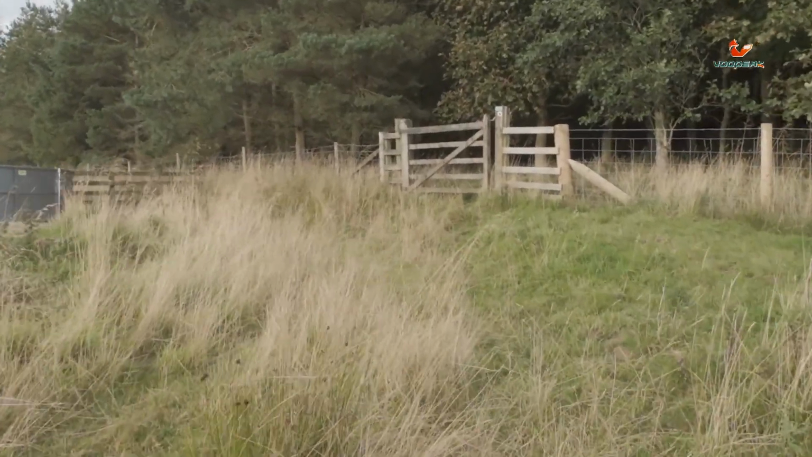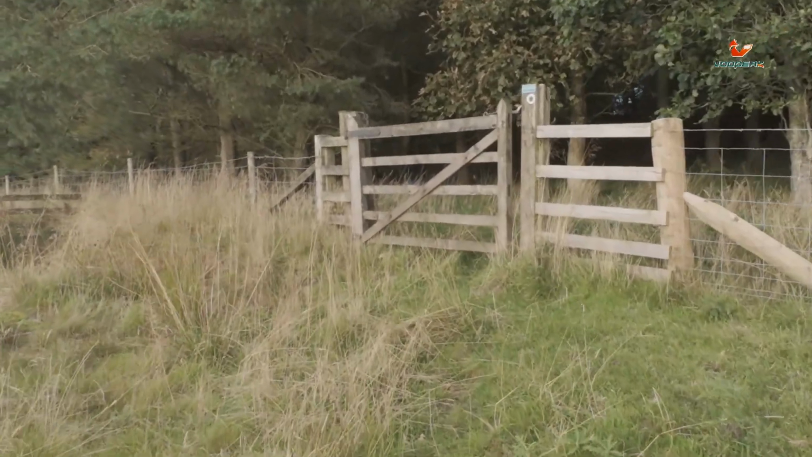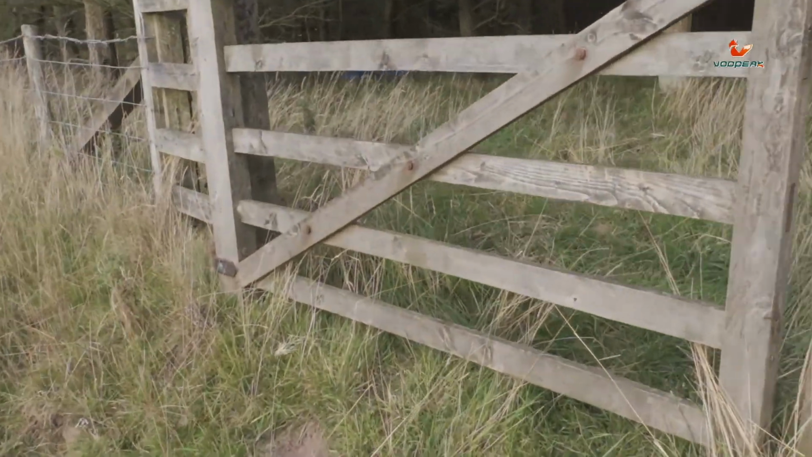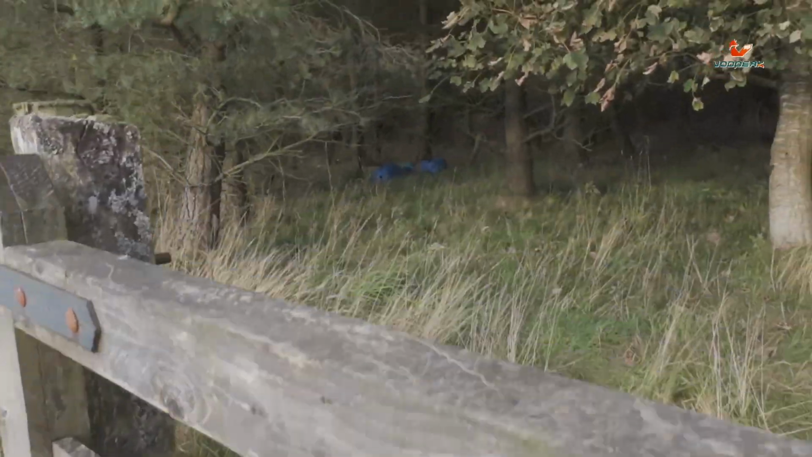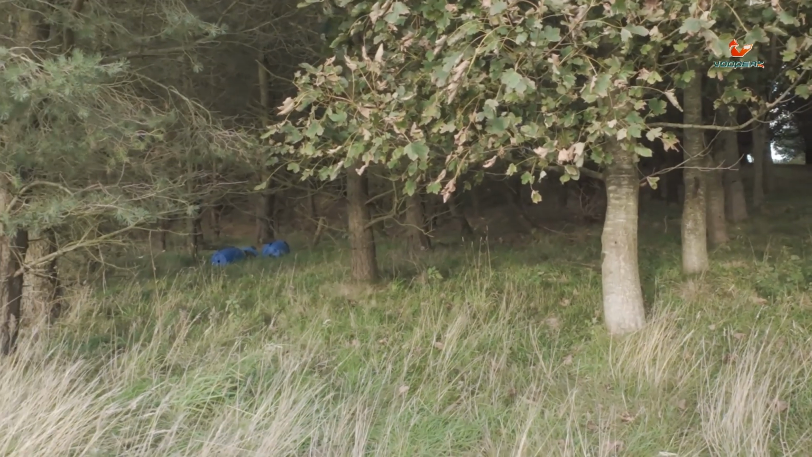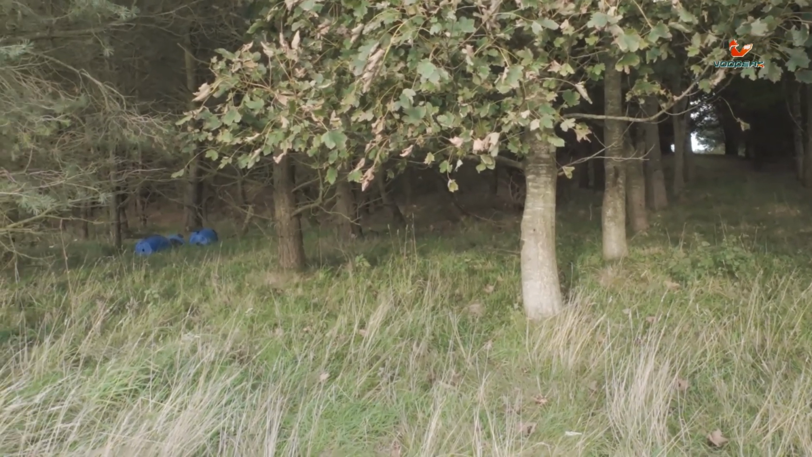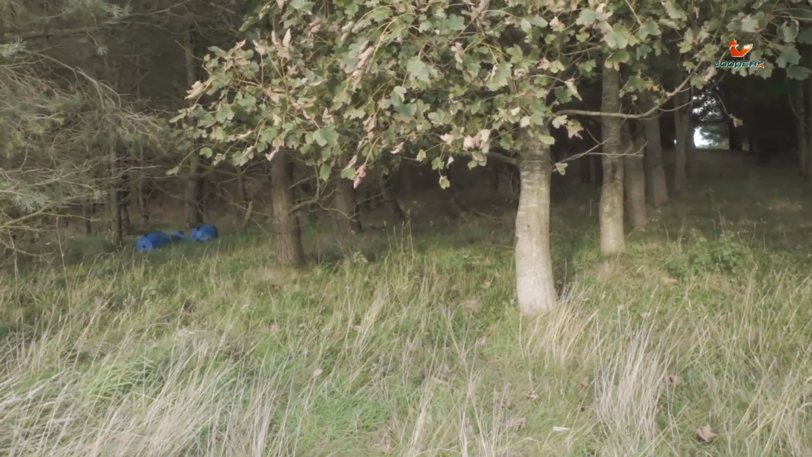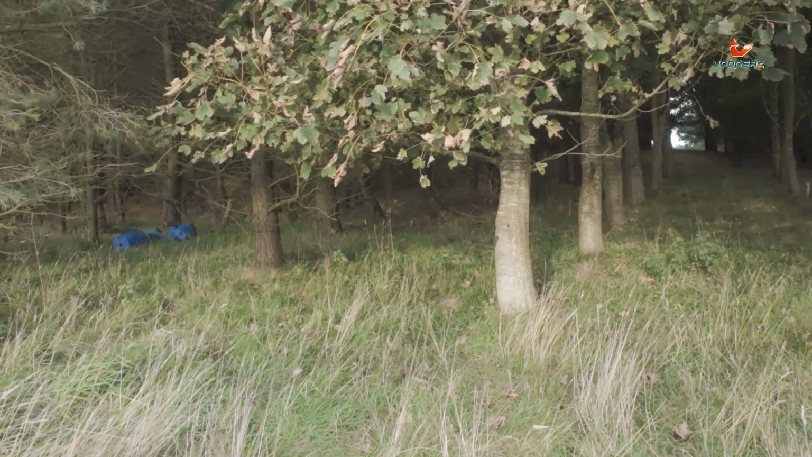Right, so we're actually going to go and put the camera in one of the woods that we have, and as you can see here on the bottom of this gate, we've got something that keeps going through on here, but that's not where we're actually going to put it. We're going to put it somewhere in there, then we can have a look. We get quite a few badgers going through there. We'll also get some foxes, might get the odd roe deer, so it'd be good to see what we collect. And I'm hoping to get you some good video footage so you can really see what the camera does.